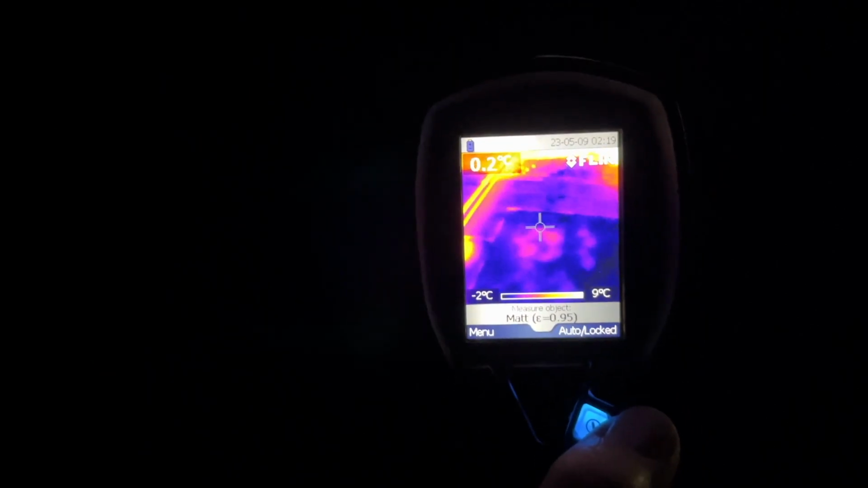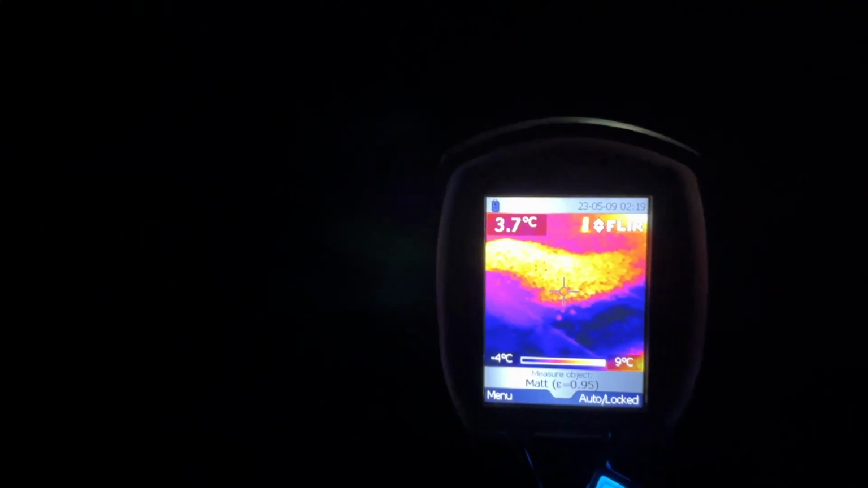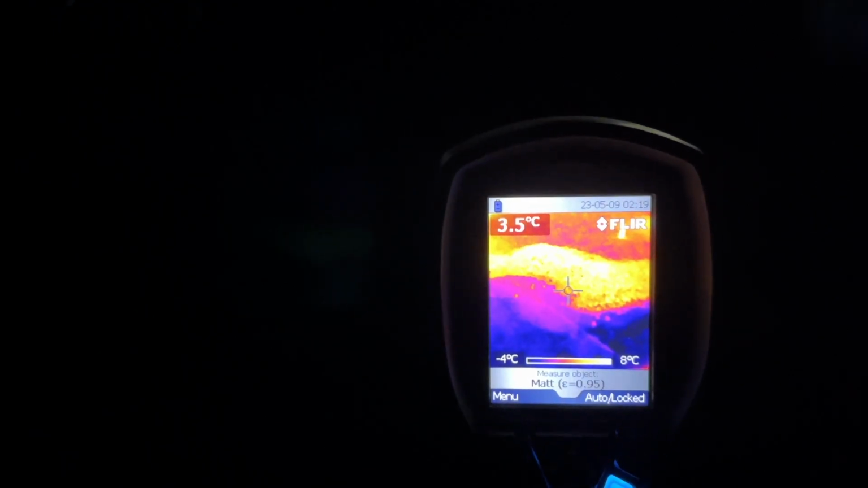So I think I'll do that. I'm going to put down my camera, the one that's recording this right now, and go along with my can of paint and my thermal camera, and using paint I'll mark out any anomalies that I see that I want to check out in the daylight.